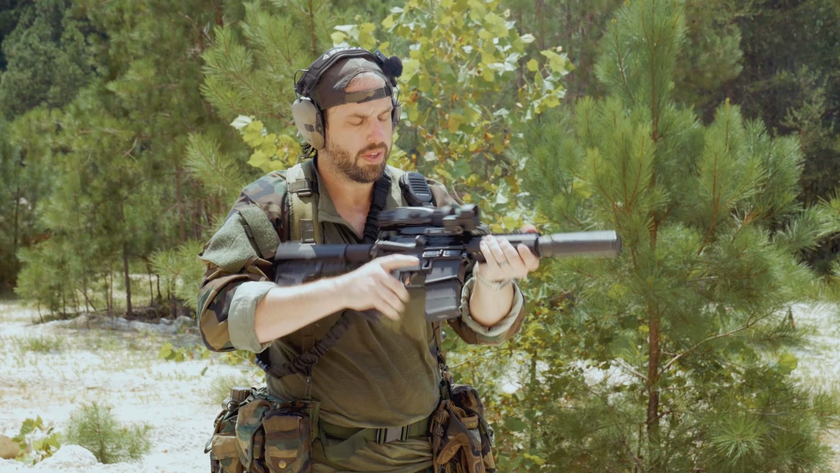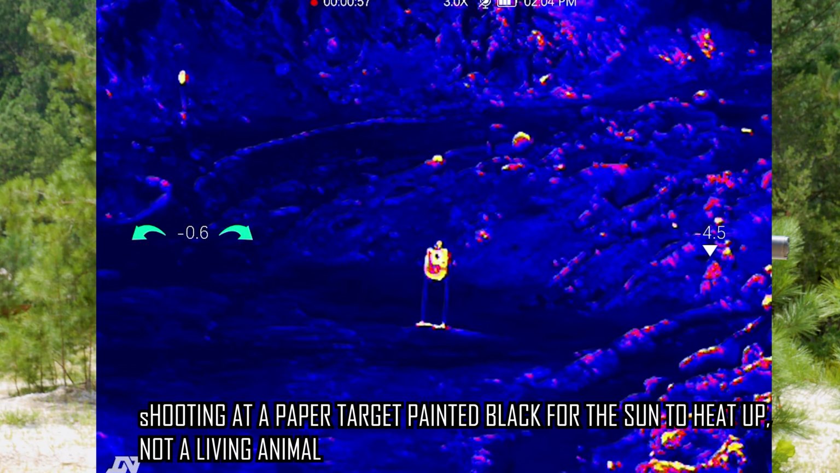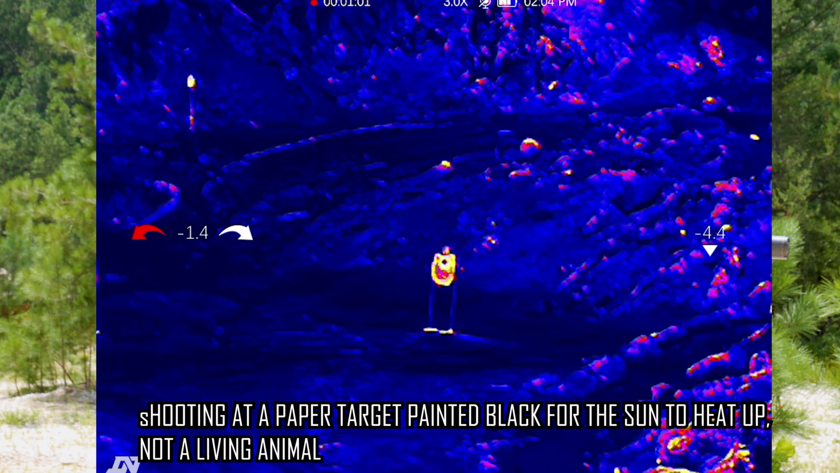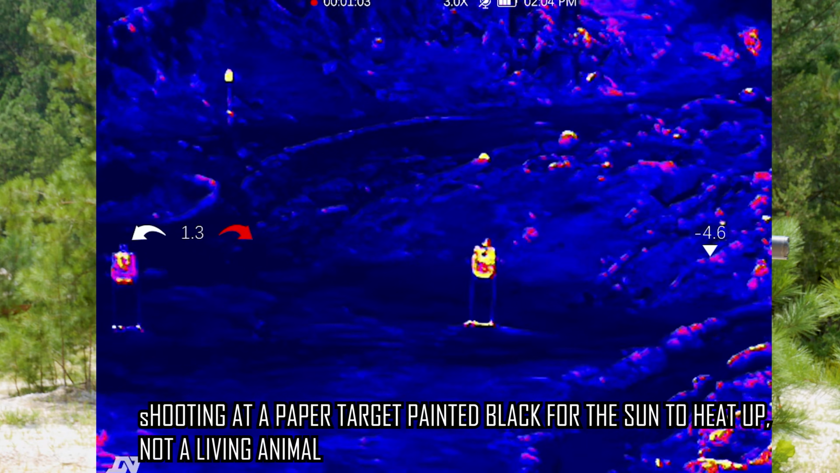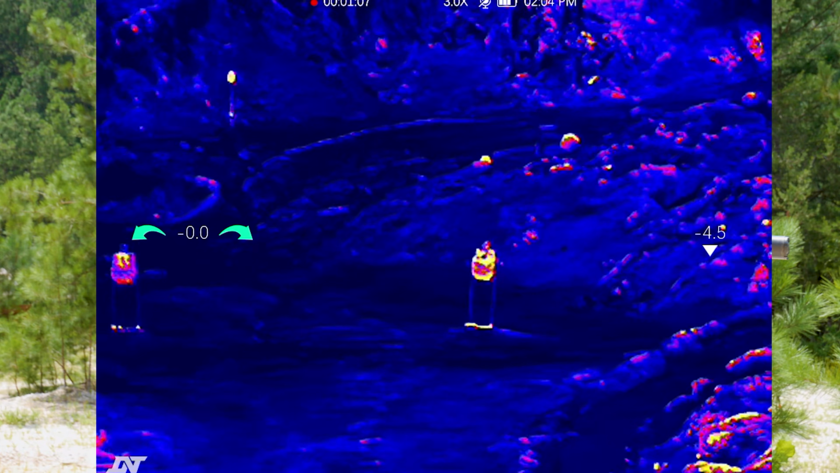There's a whole host of night vision out there. So maybe they already have analog and they want thermal for PID, whatever. And it's a good option. I could see somebody running this with a PVS 14 and swivel it out of the way and be able to run it on the gun too, just to confirm.